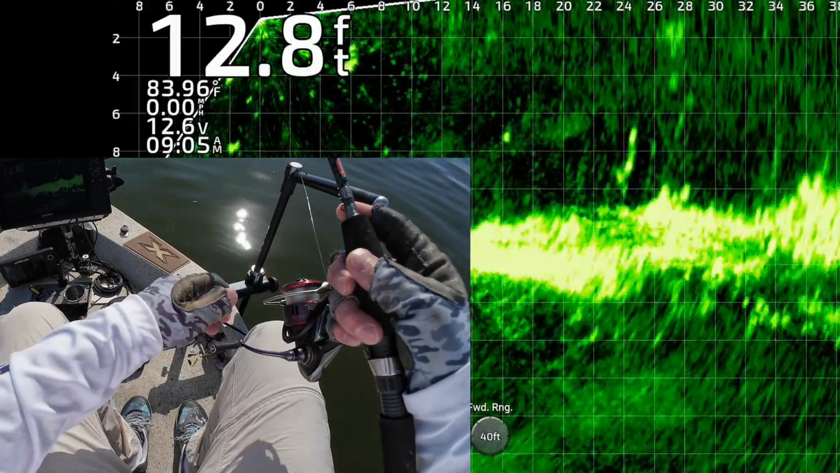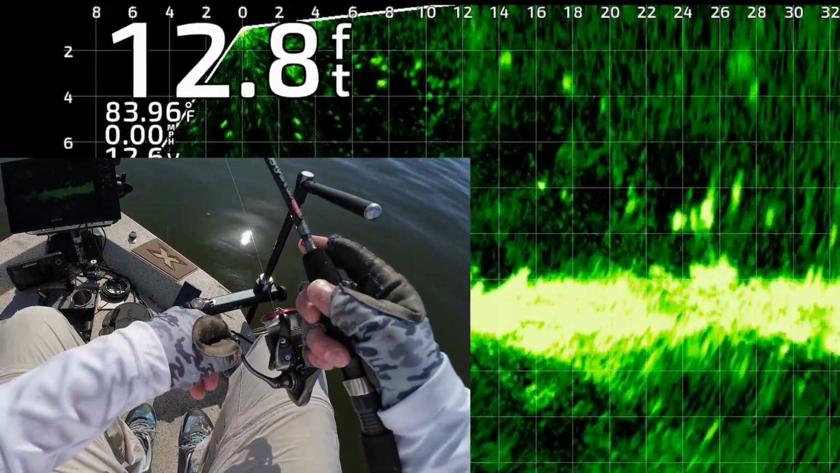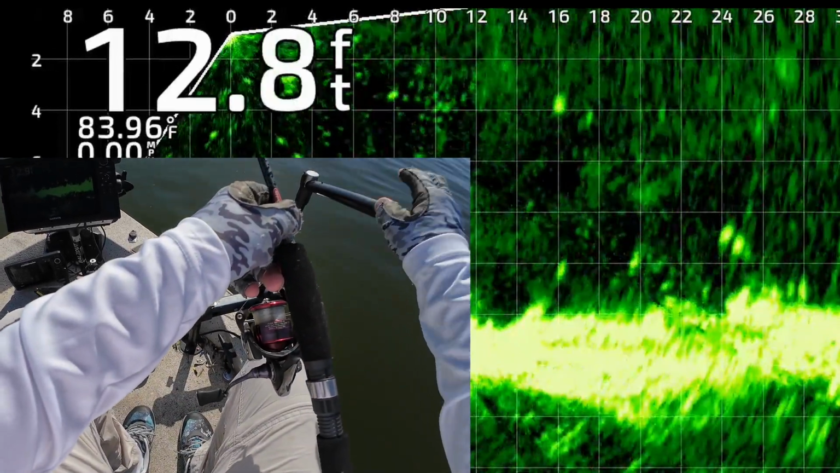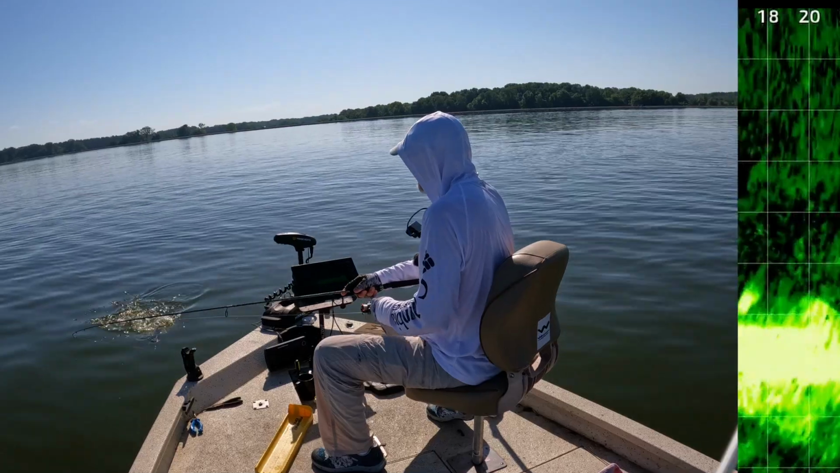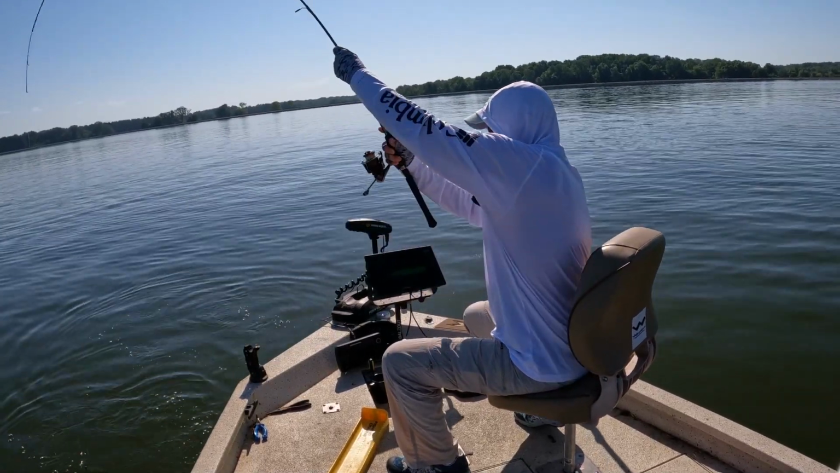There's my jig dropping down about 28 feet from the boat. There's a bunch of fish suspended above the structure. I'm dragging it right on top of the structure. One of them's chasing it. He got it. There we go. Got that one. Saw him come up and thump it. That's a good one. He couldn't resist it.